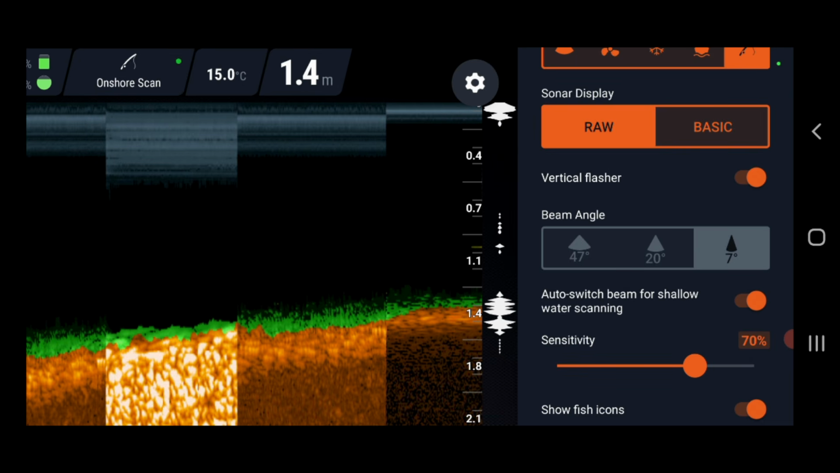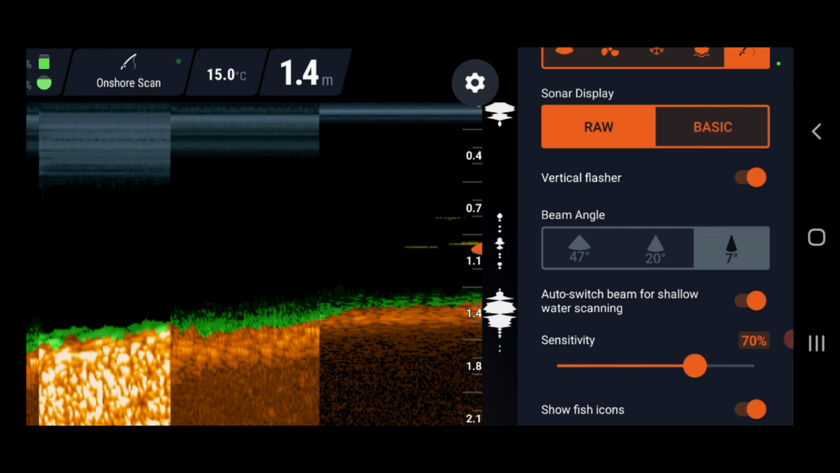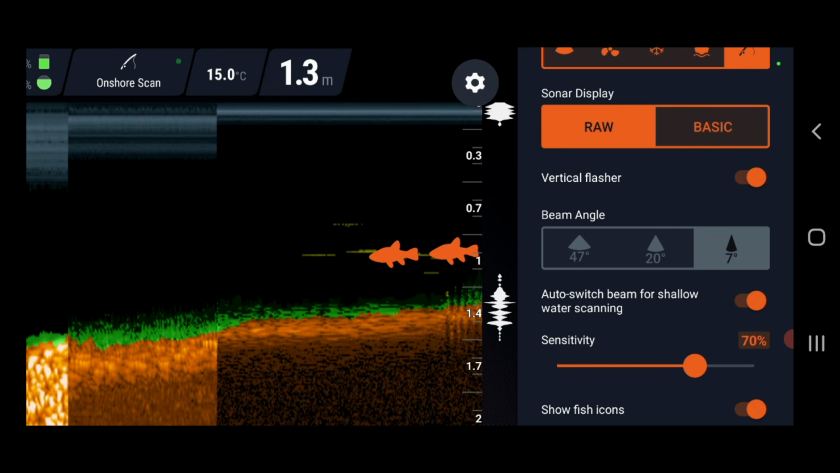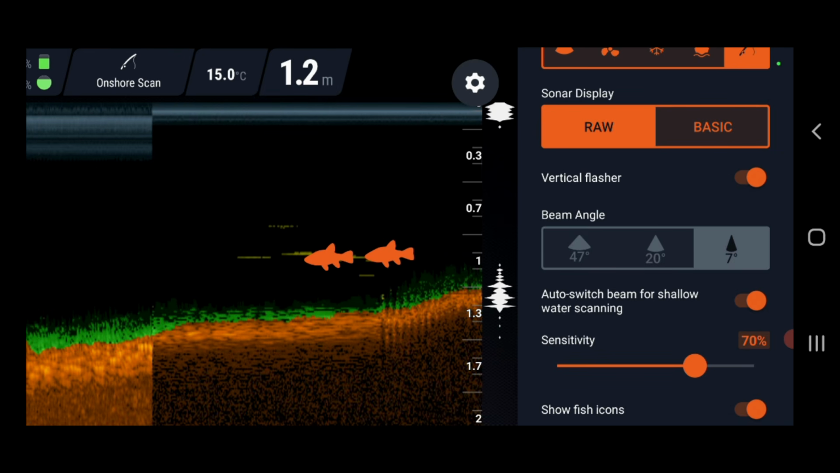Basically all you need to remember is the 7 degrees is for shallower water, and I just normally use auto anyway. So now I'm in 1.3 metres of water and there's a fish under my fish finder. And that's going to lead me to another question that I get asked often. Does it tell you the fish sizes? But I'll get to that shortly.